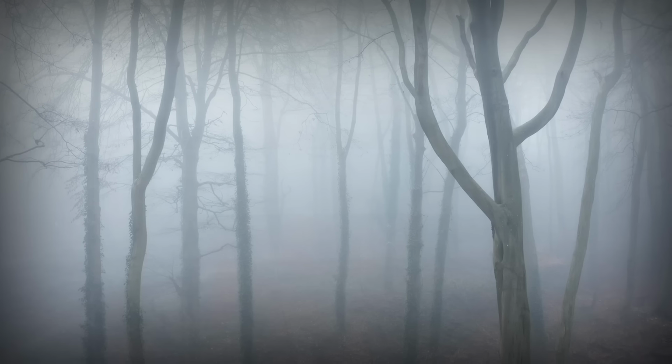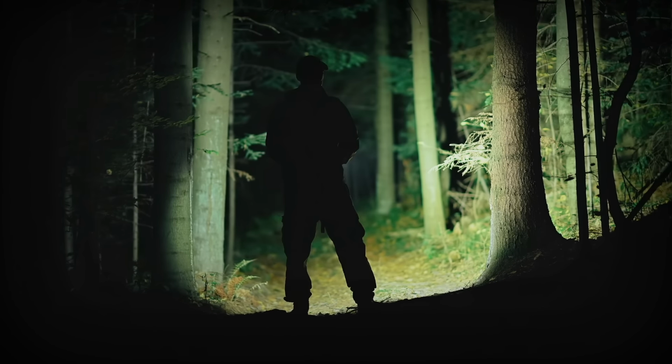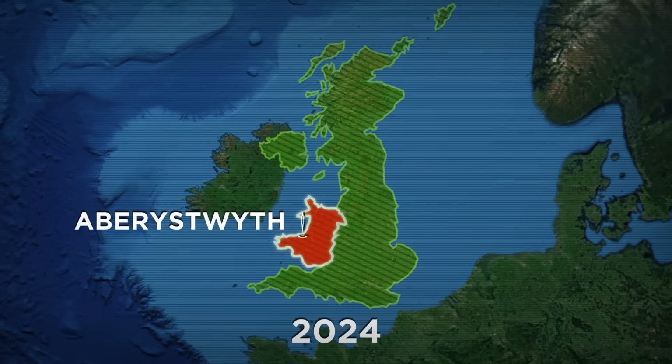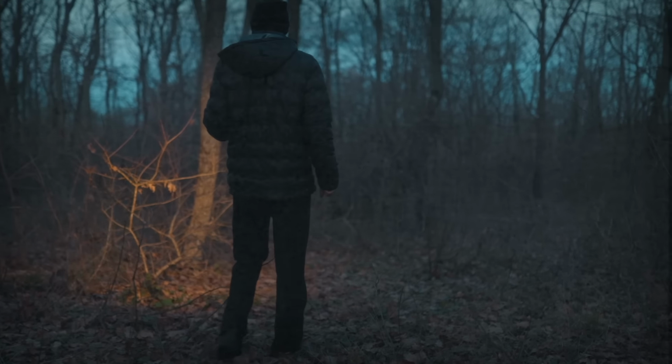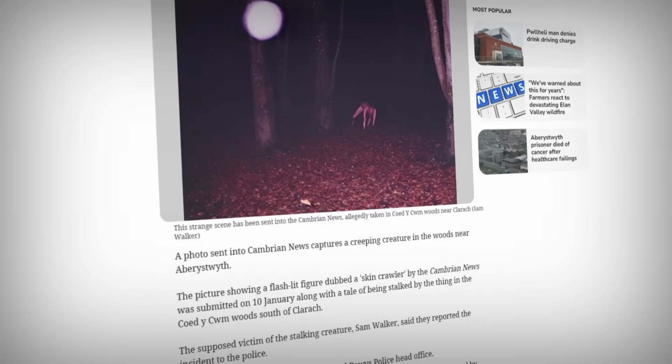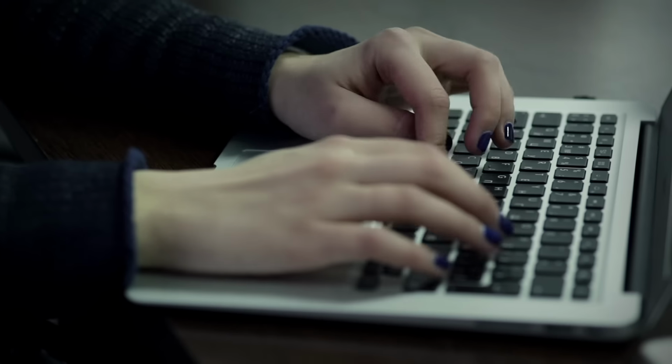If that wasn't creepy enough, imagine walking through the woods at night, getting tailed by this thing. This spine-chilling snap was taken in January 2024 in Aberystwyth, Wales by Sam Walker, who'd been out walking his dog when this horrifying humanoid started to follow him. At first, Sam thought it might be a naked man, but the creature was making rhythmic panting sounds that sounded almost animalistic. After sending the photo in to a local website, Cambrian News, netizens quickly declared this a crawler sighting.